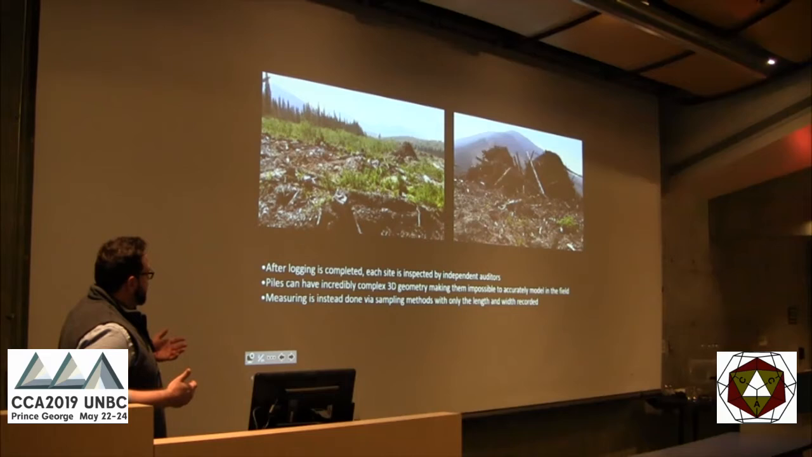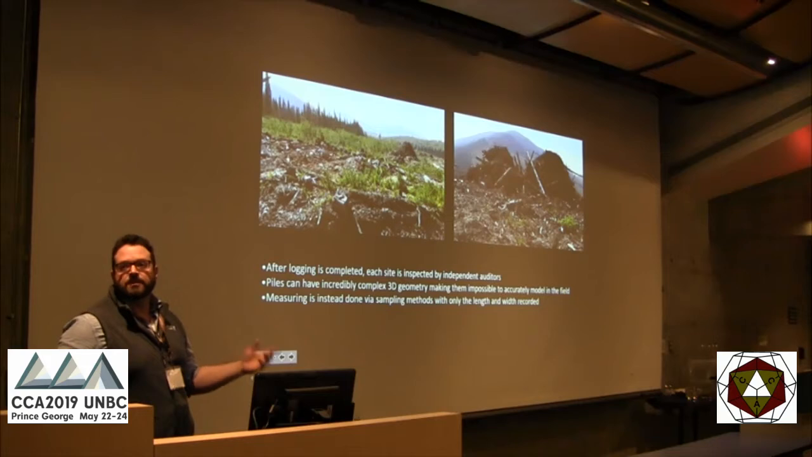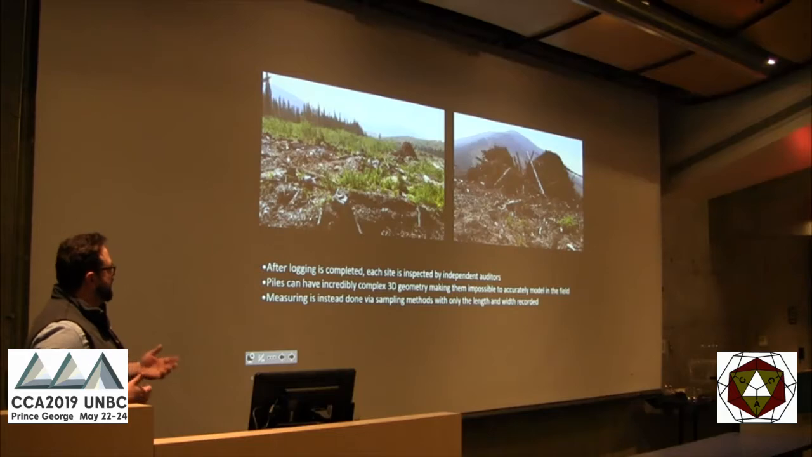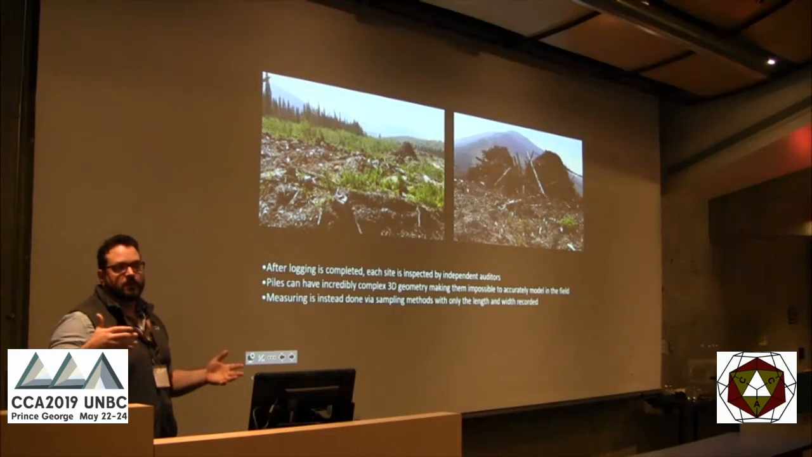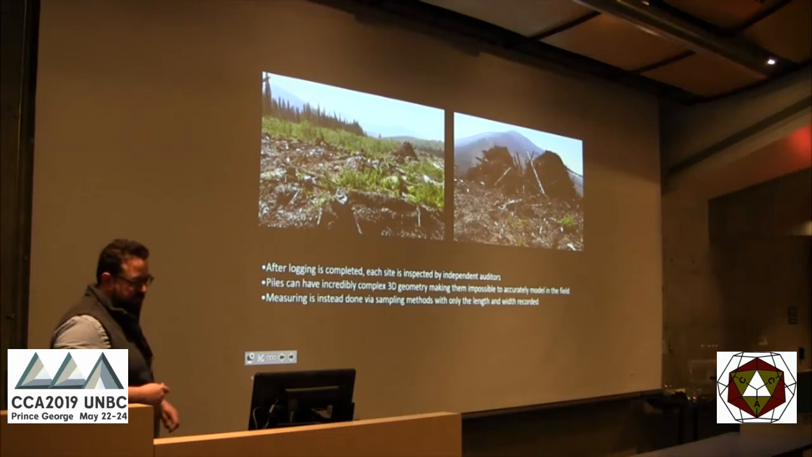So what happens is we have scalers or independent auditors who go and measure certain aspects of these piles. They'll assess quality of wood, things like what could have been avoided and what was just natural. But one of the main things we're concerned about is they actually take measurements of each pile. Unfortunately, it's such a complex shape that all they do is basically take a sample and do the length times the width. What we're trying to do here is find something a little more robust, a little stronger that can be done to measure these piles.